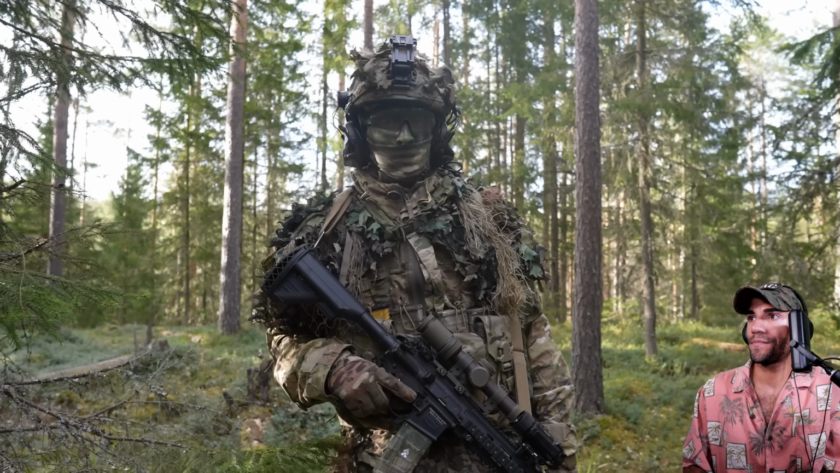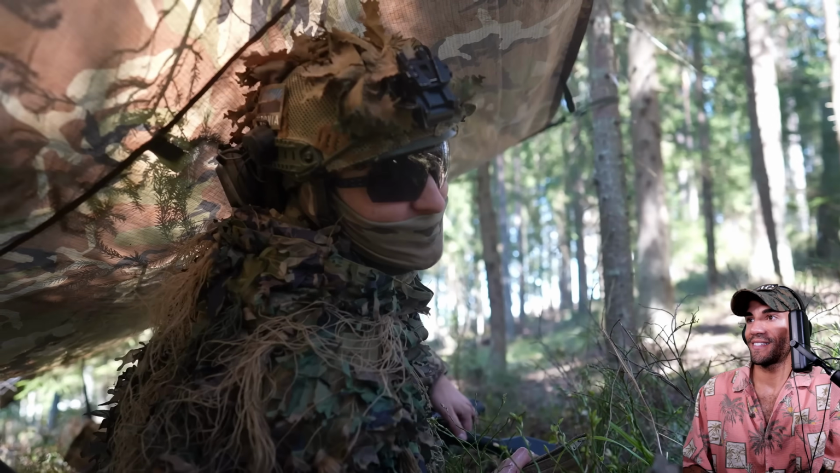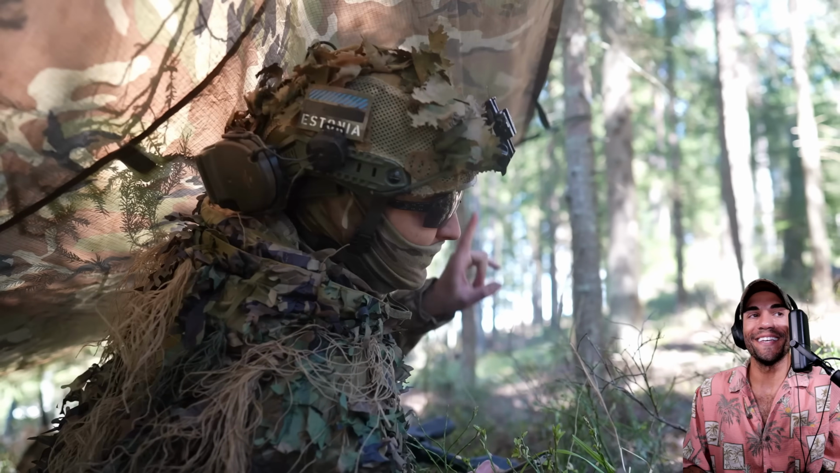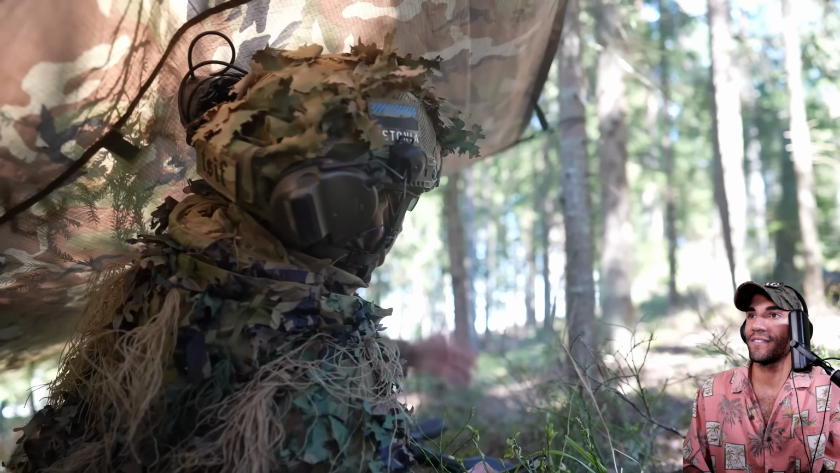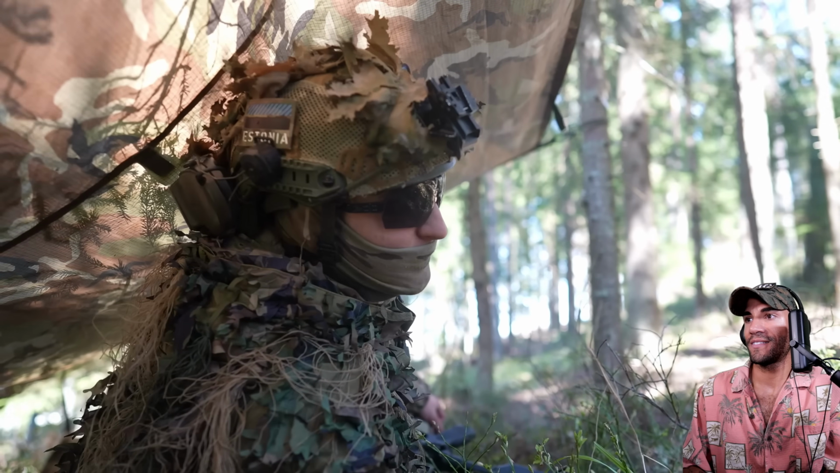Now we're making it back to the main platoon area. I'm currently hiding beneath somebody else's tarp. There was a drone overhead. I just took cover under the nearest tarp, so praying and hoping for the best.